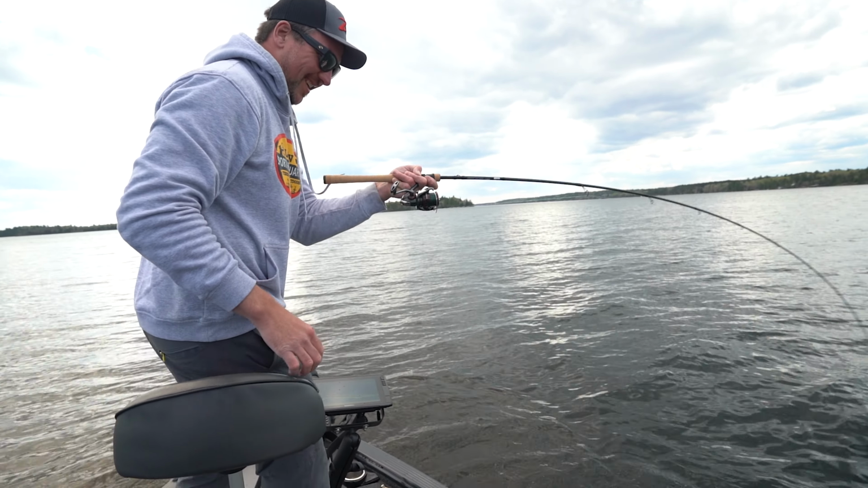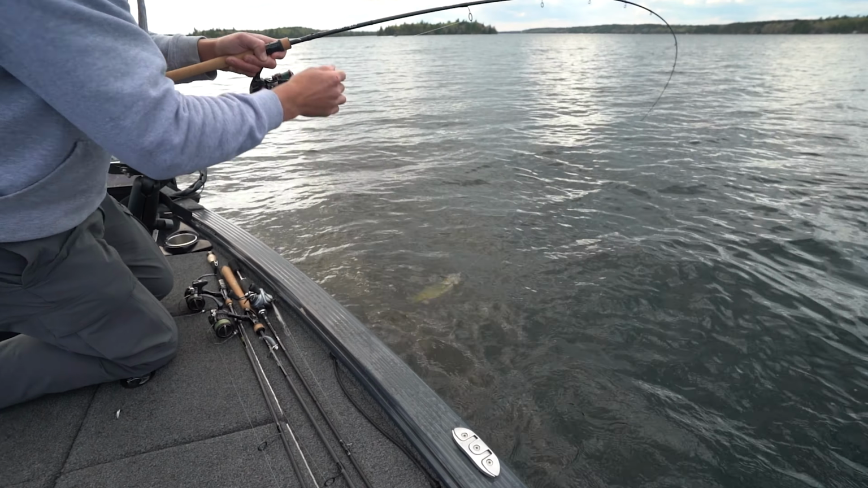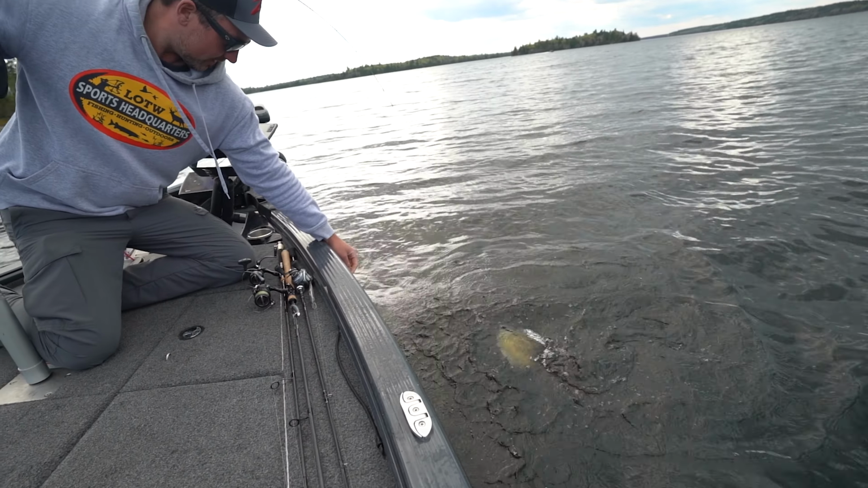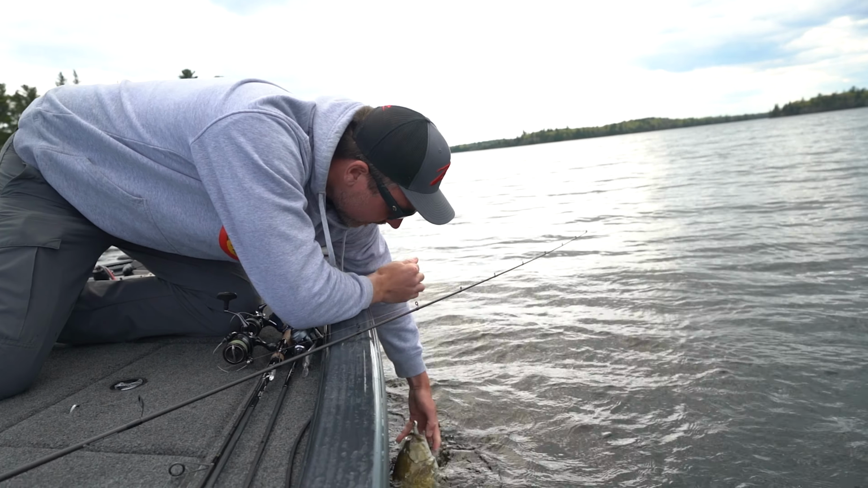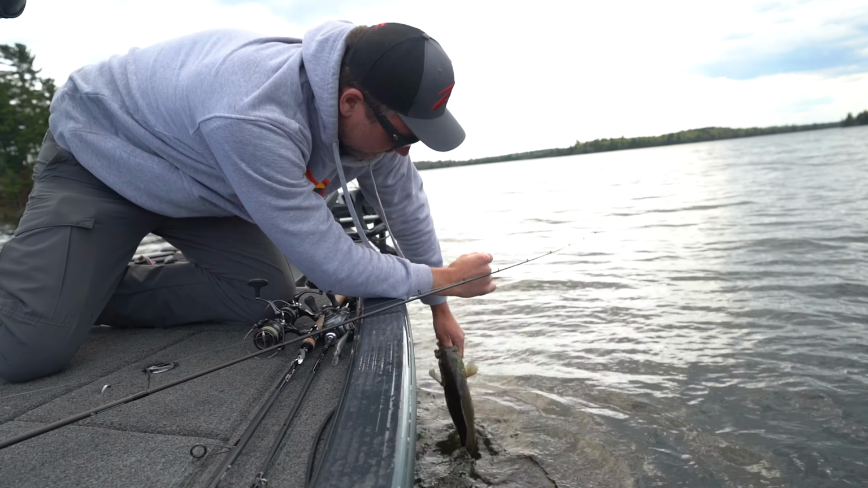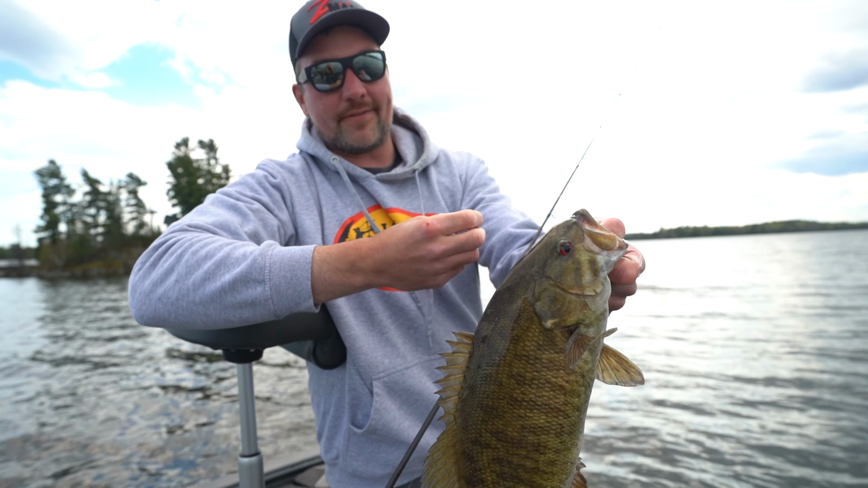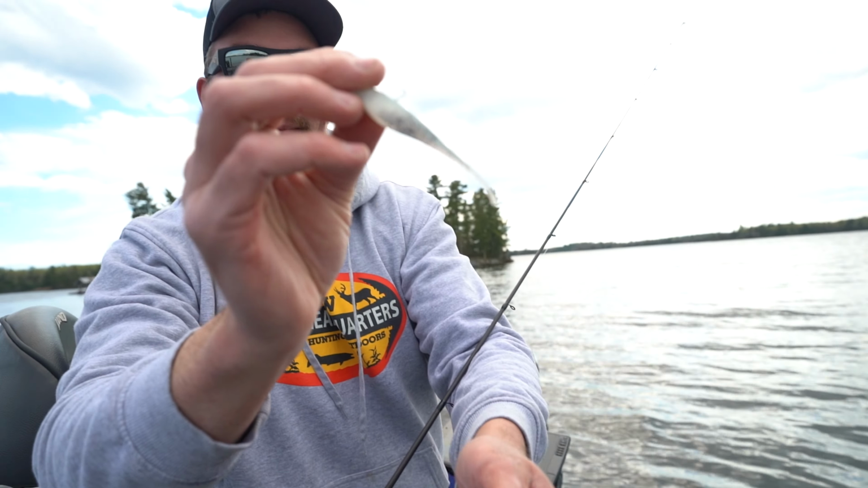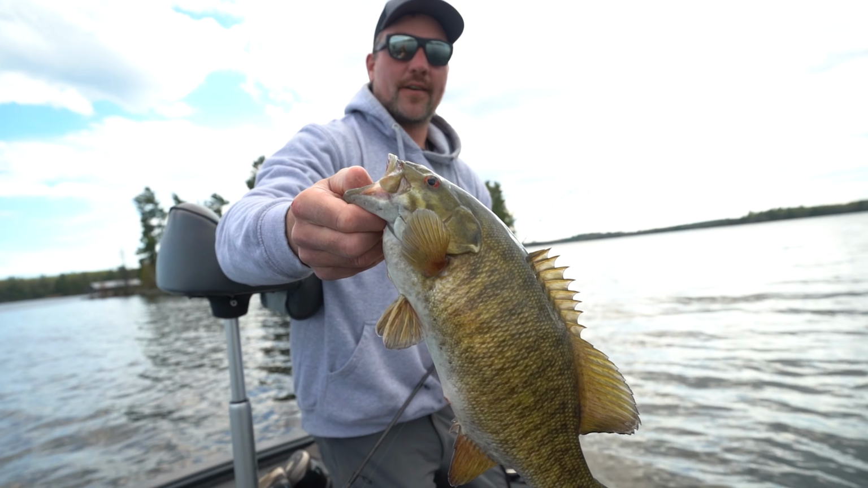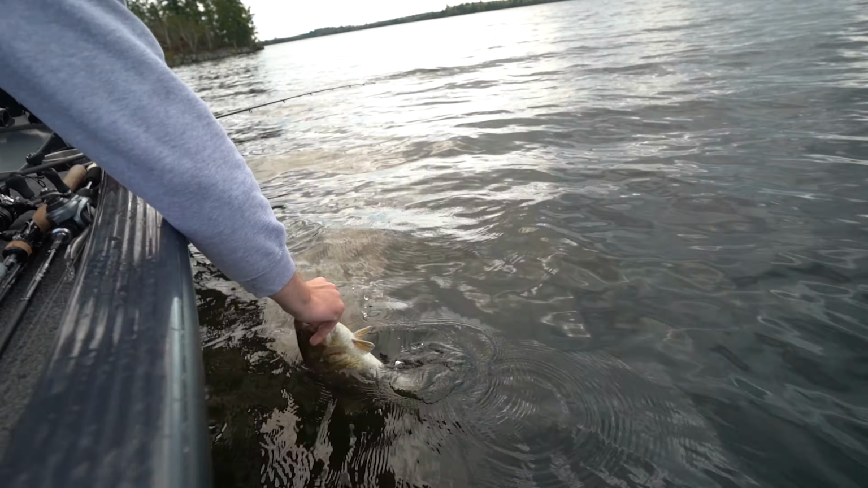Oh, that's it. It's not that one at all. We'll give her the old Bassmaster rip job or lose it. There it is. Well, there you have it. Livescope, Smeltinator jig head, Z-Man jerk shad minnow. Put those together in cold water and you're in business.